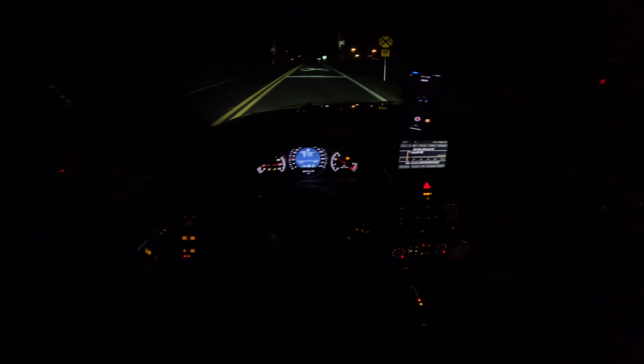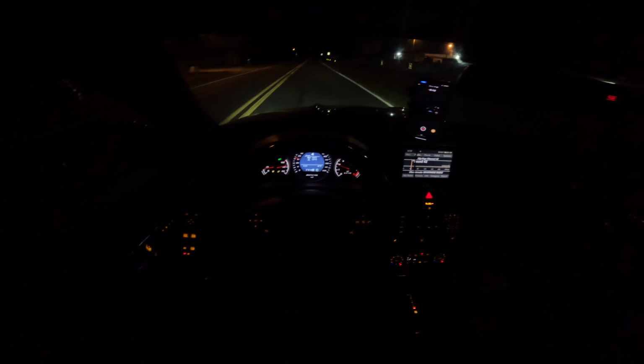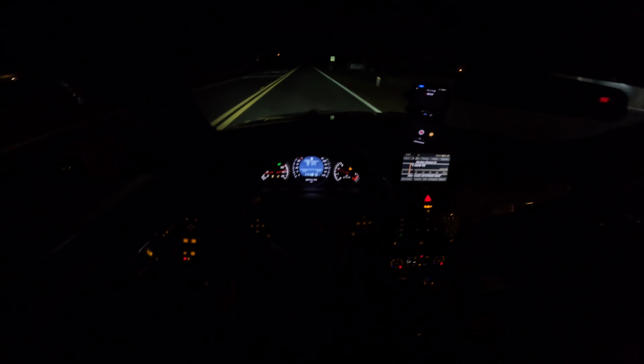I just did an oil change, and I swear to God, the car feels more responsive. Probably placebo, but the car feels more responsive. So this is the car with nothing in the trunk and the back seats down. There's so much road noise, but the exhaust.